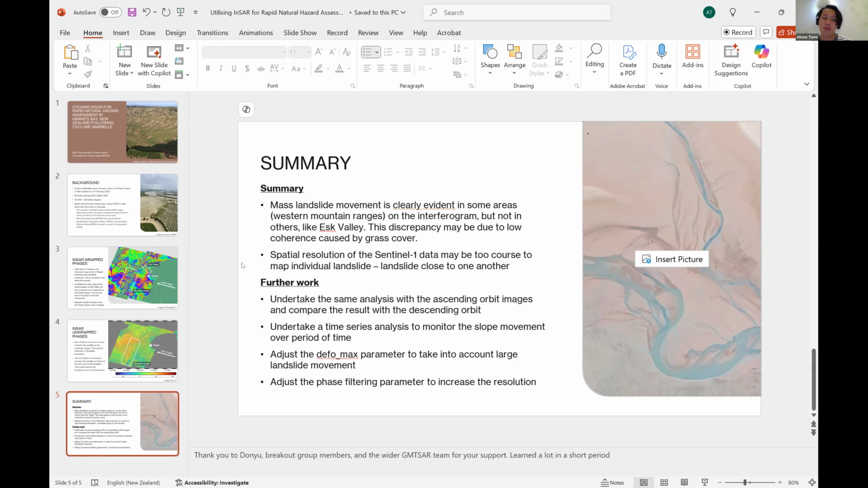I guess further work would be quite interesting, to see what happens if you do ascending orbit images and compare them. It would be a fun thing to do, so maybe we get different results. We could also do what many others did in the presentations, which is time series analysis to quantify the type of movement.